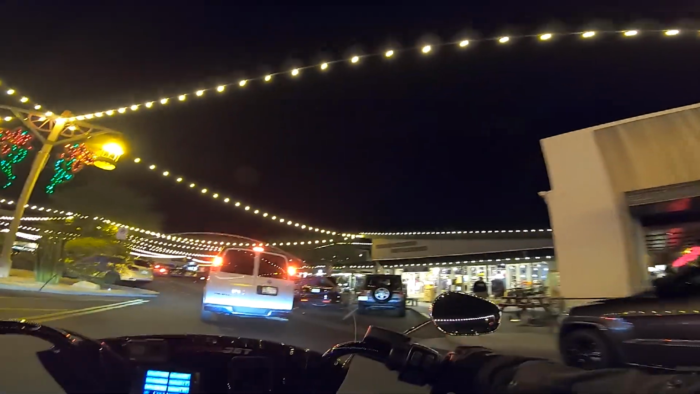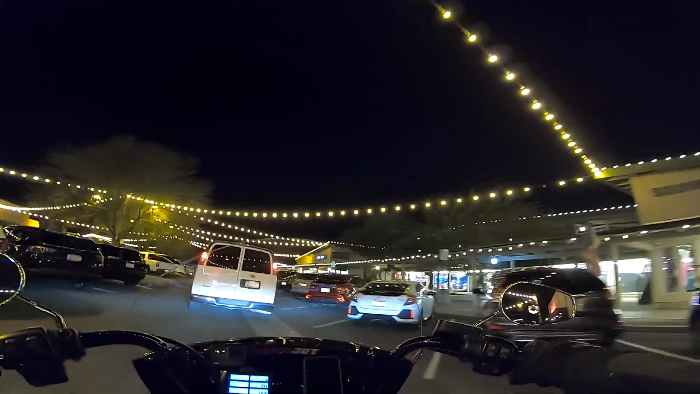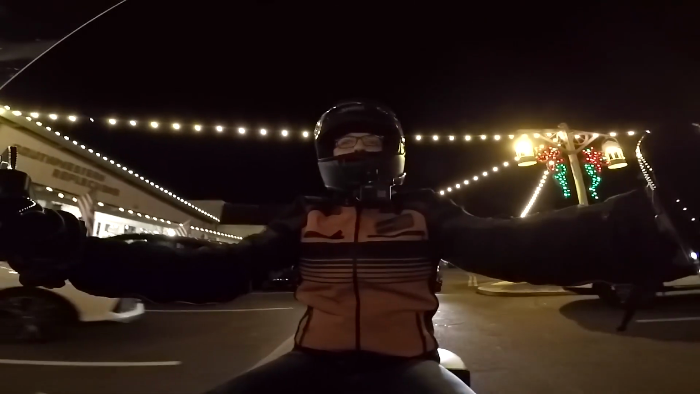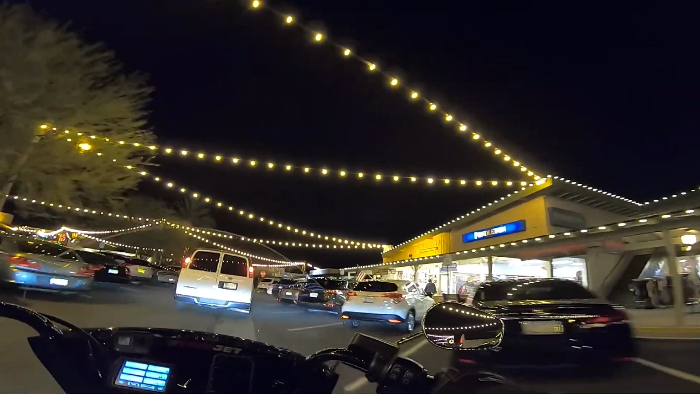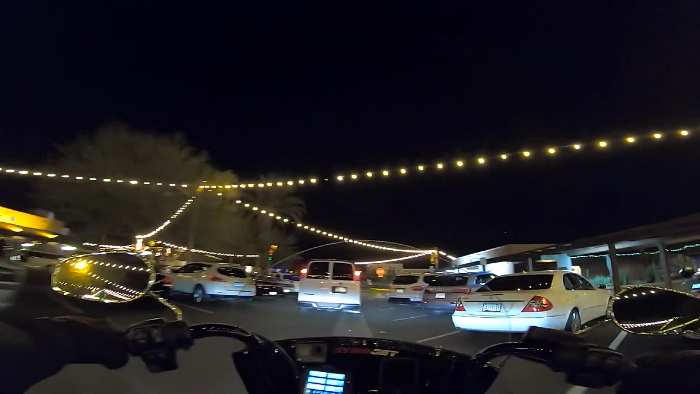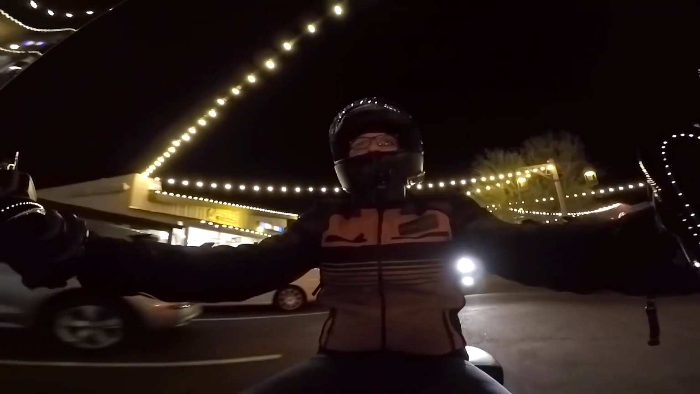So if you are looking for somewhere to come for a vacation in the winter time, if you're from the Northeast, or for that matter anywhere up north, and you are looking for a great place to vacation, Scottsdale, in my opinion, is the kind of place you go if you're the kind of person that goes on vacation with no itinerary.